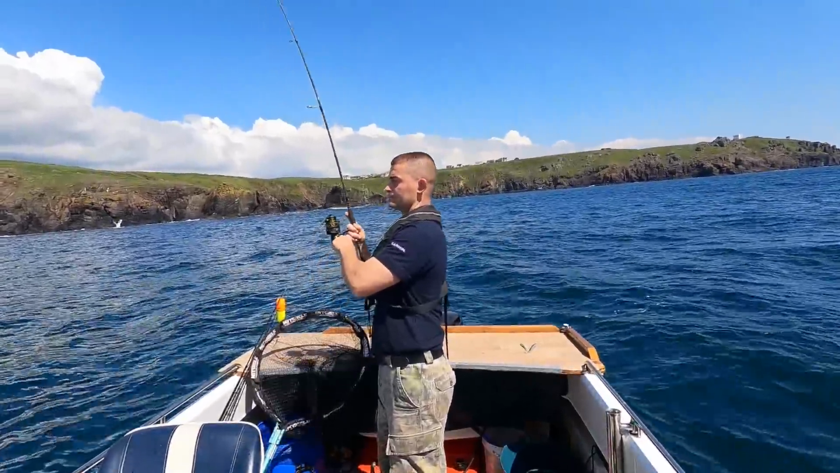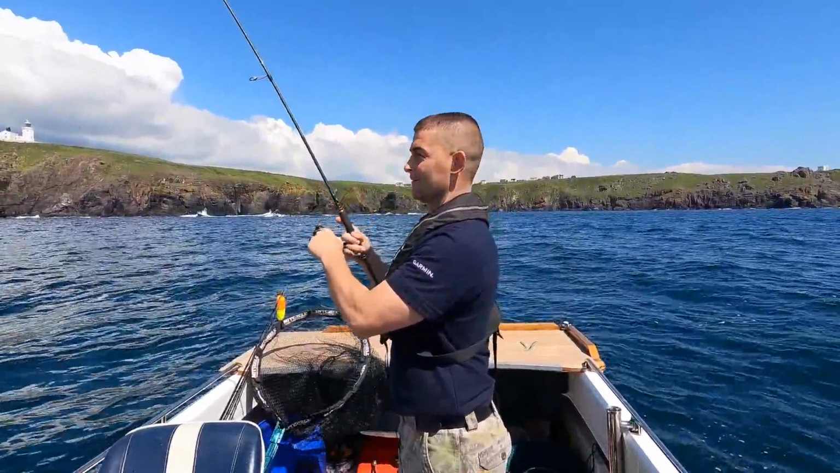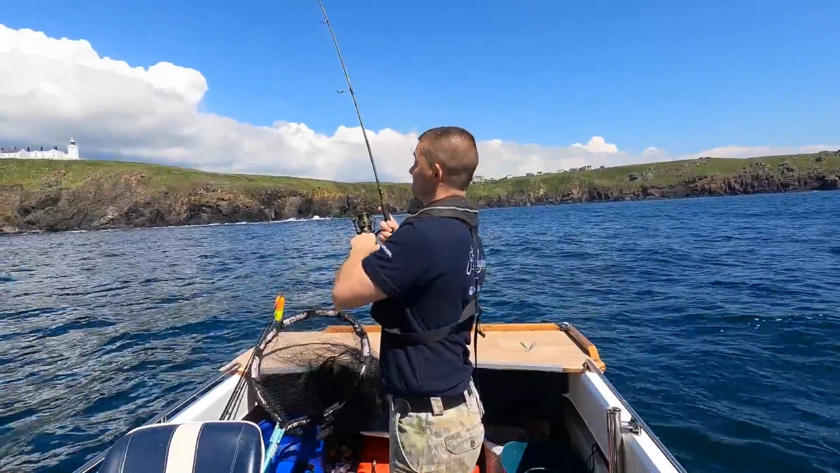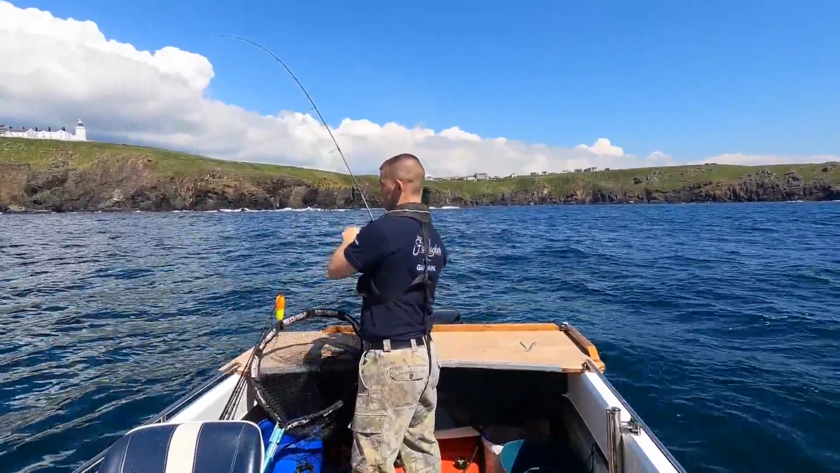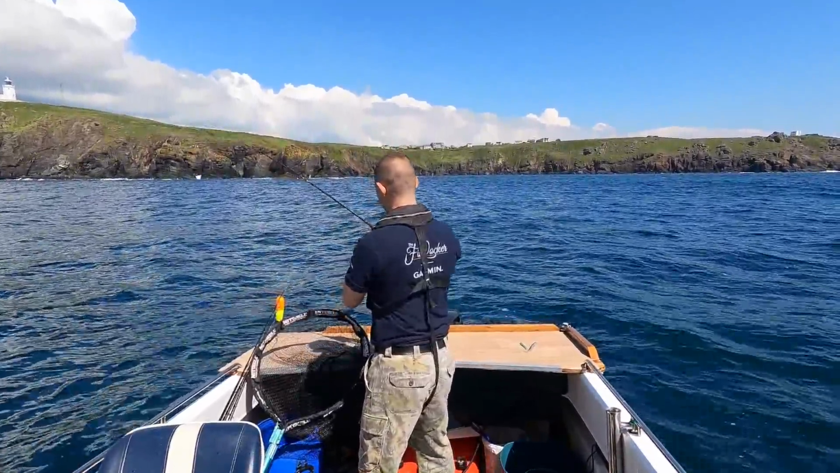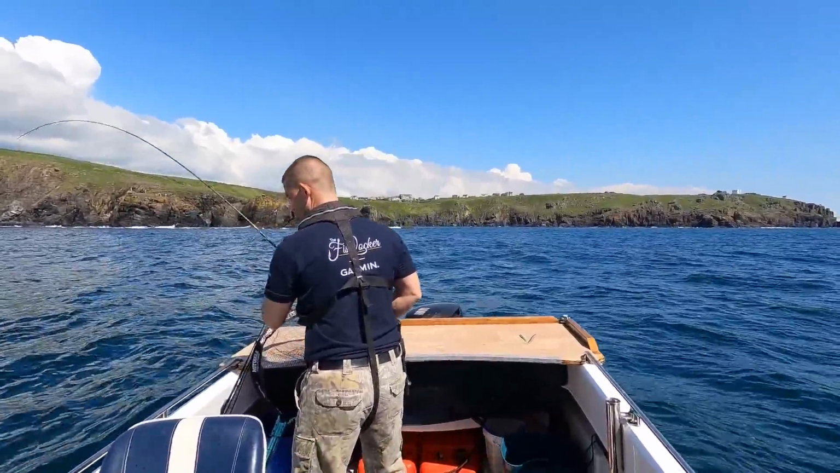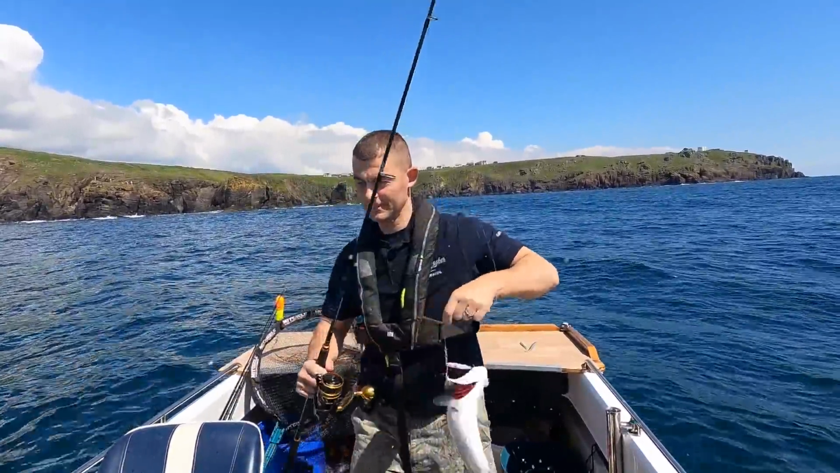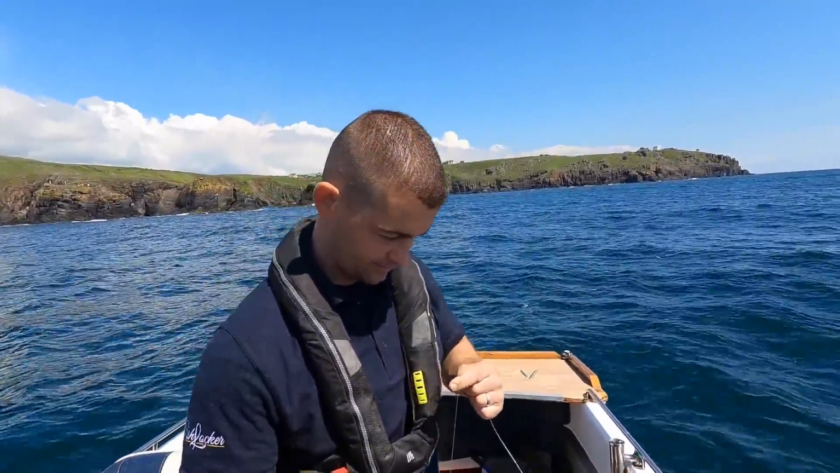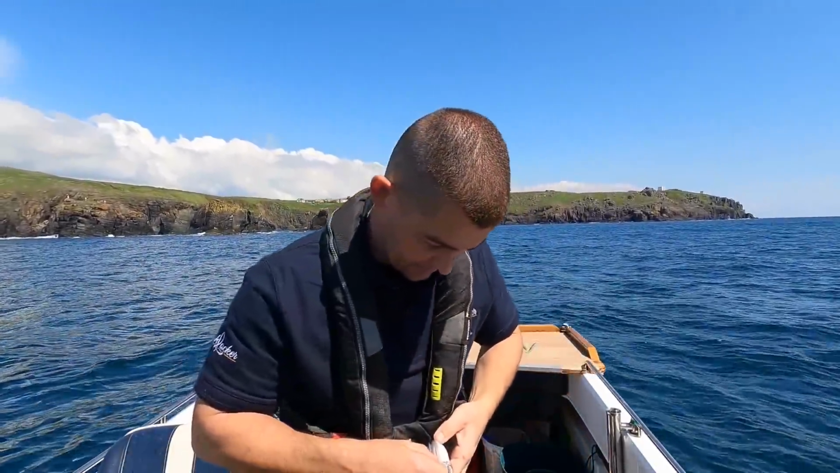That's a bass. Stopped me right in my tracks. Yeah, that's definitely a bass. It's not a big one, but it's the target species. I said I'm coming in short, I'll catch a bass. There you go. Little spinner right in its mouth.